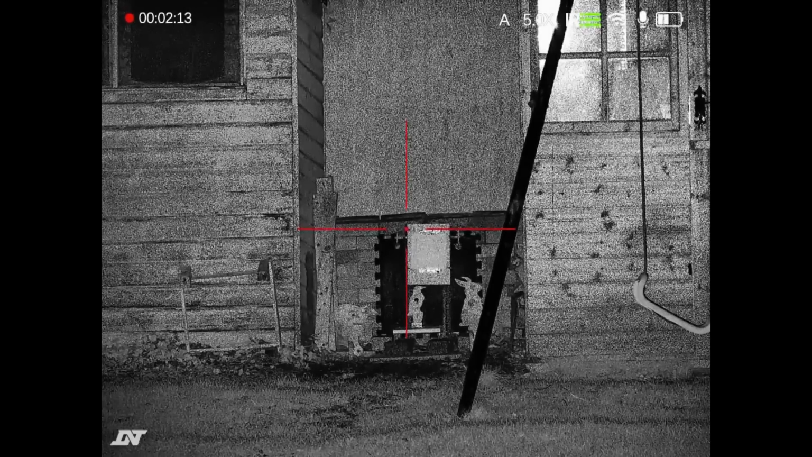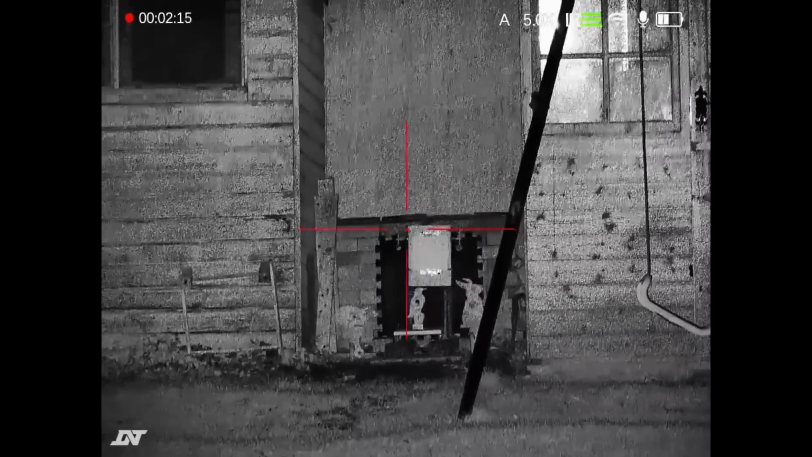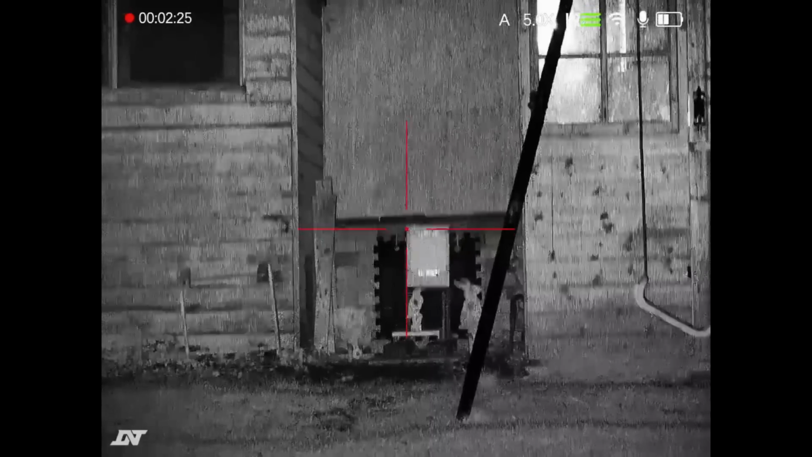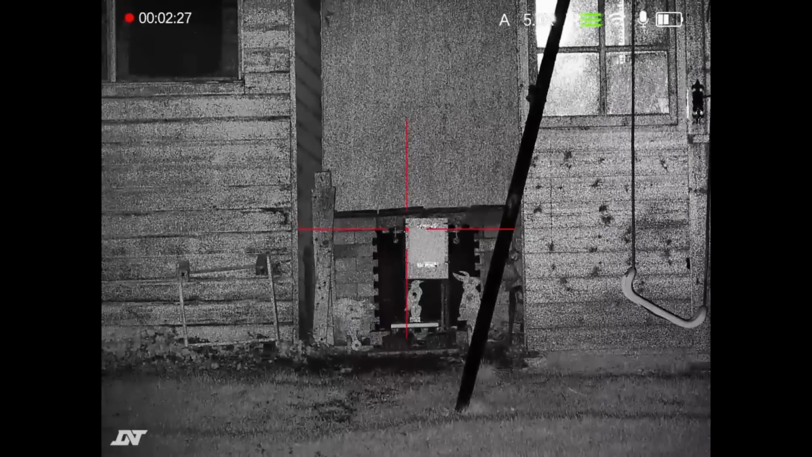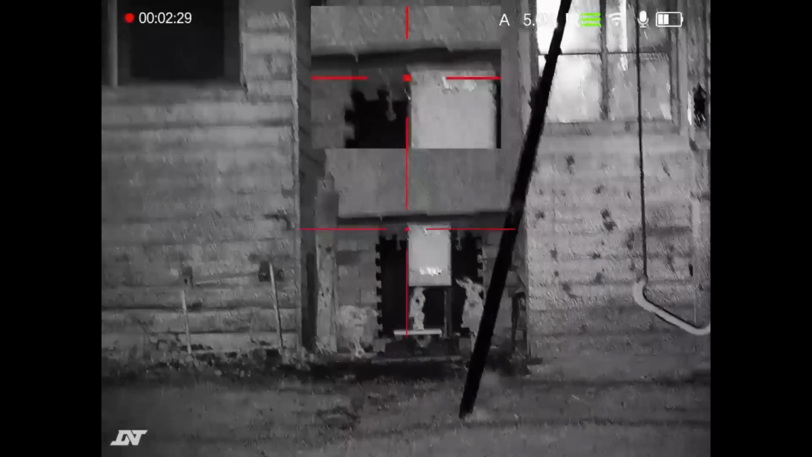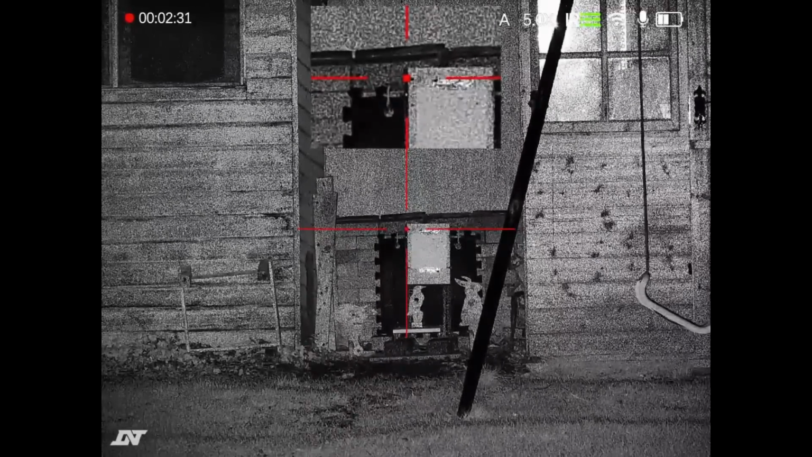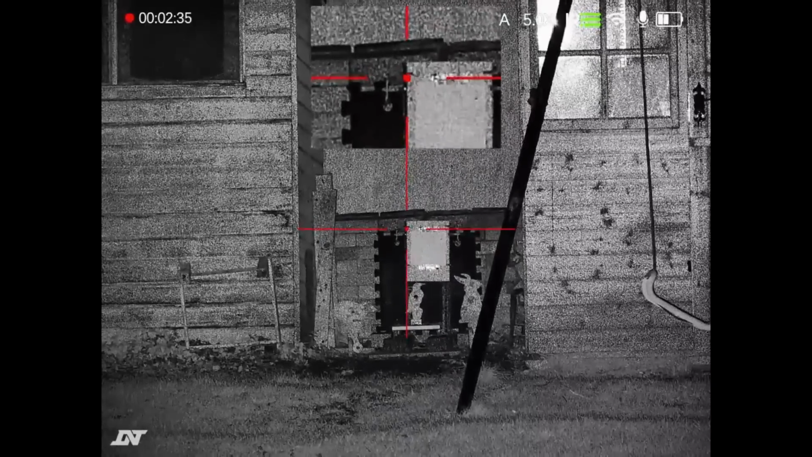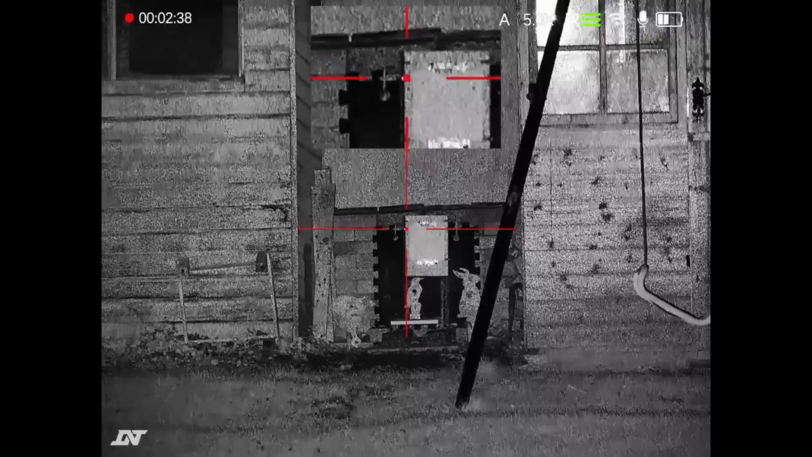So also with the side button, just quickly, I can press that and go backwards and forwards between thermal mode and nighttime mode. And I can of course do a long press of the right button to bring up picture in picture. So that's the night vision digital mode then.